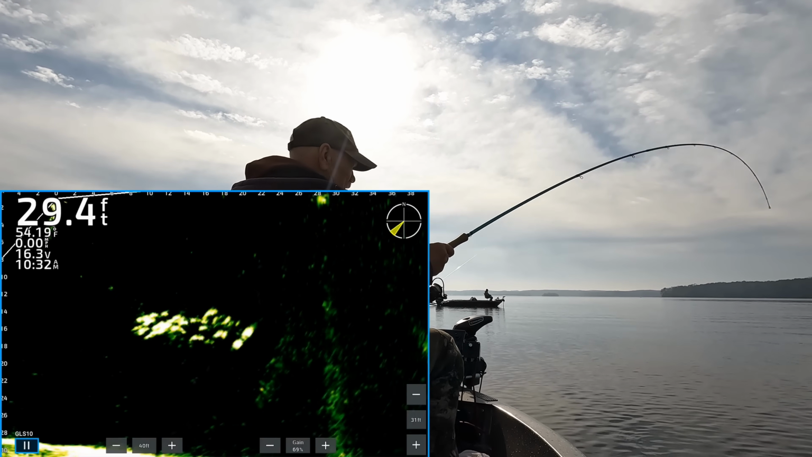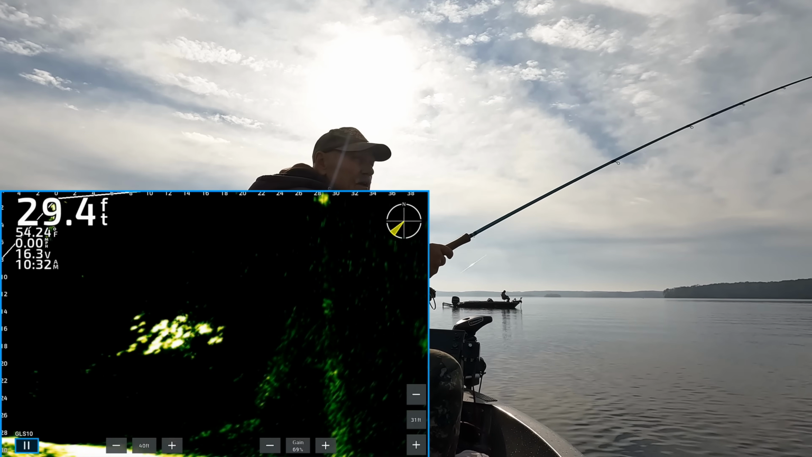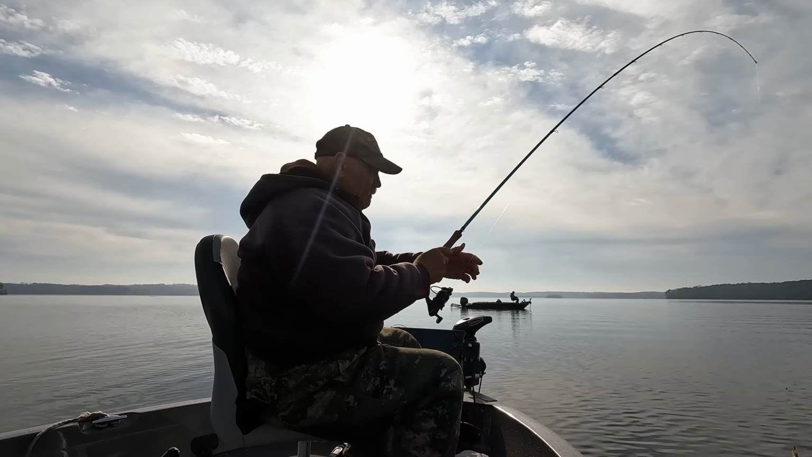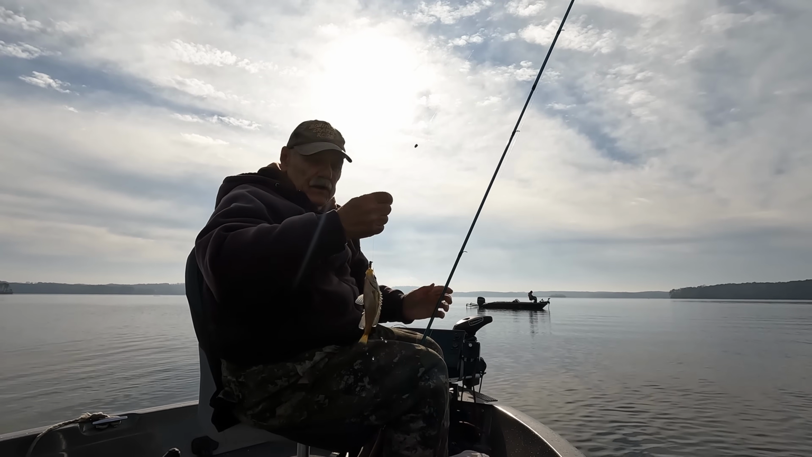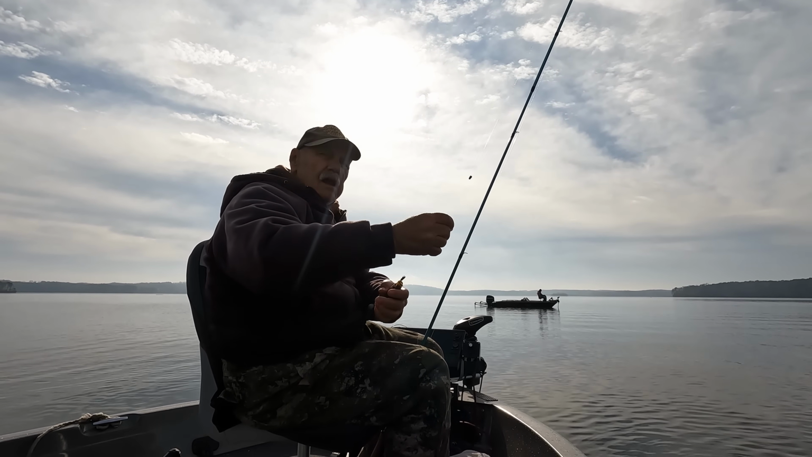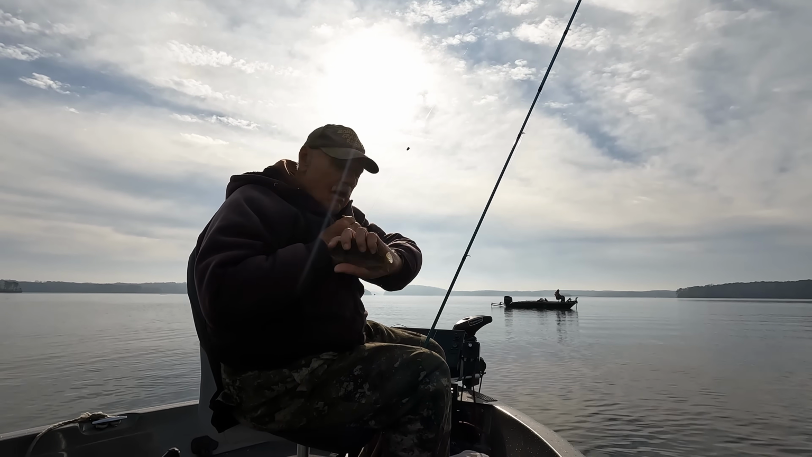I got him, but let's just see. I don't even believe it ain't no crappie. That's a different species. Would you believe that is a school of brim? I never knew that. But I knew they wasn't big enough for crappie. But that's brim.